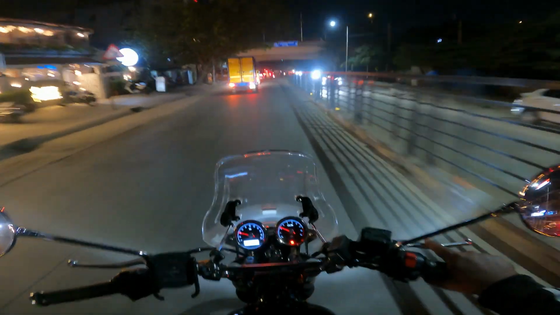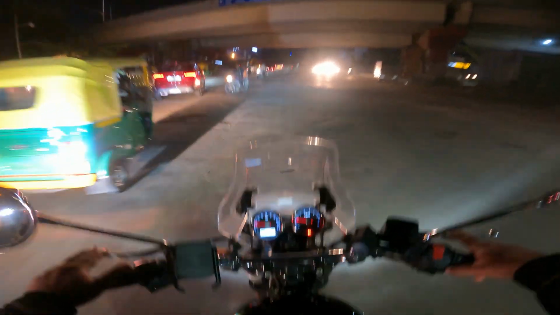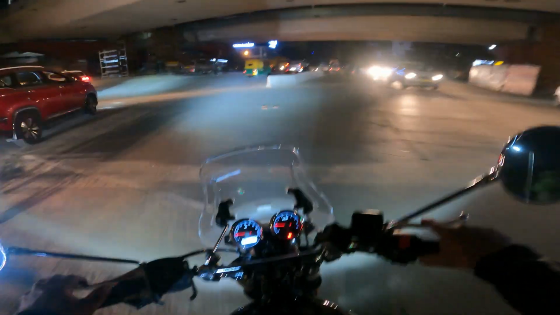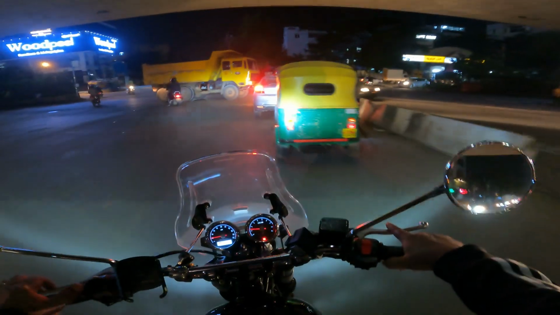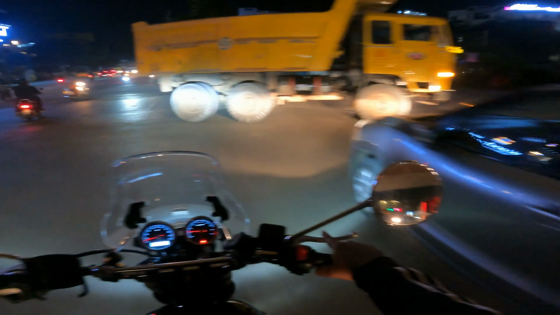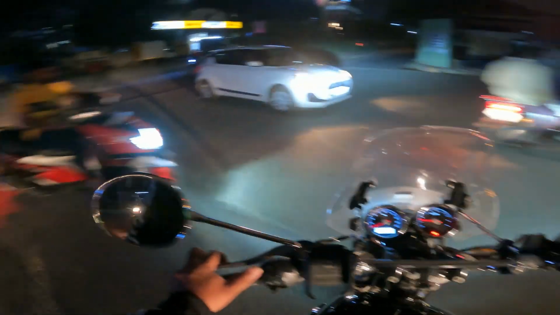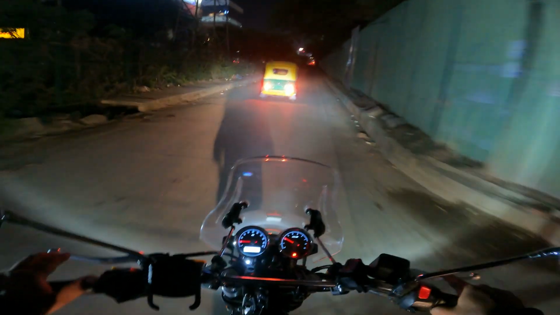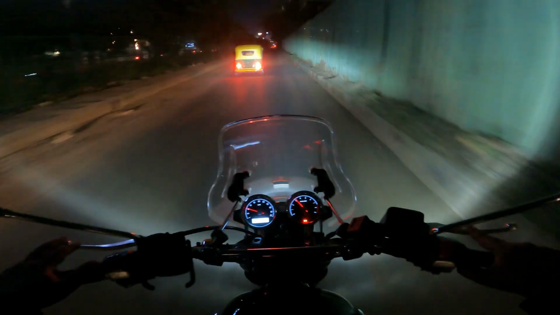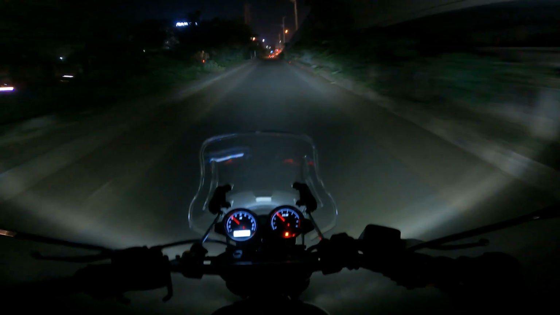So yeah, the stock halogen is okay in the city. It's totally not okay on the highway, especially on unlit highways. This is a lot better. The only issue that I see with this, or that I can report, is that here's a dark road, right? This is how it is, and this is how it is with the light on.